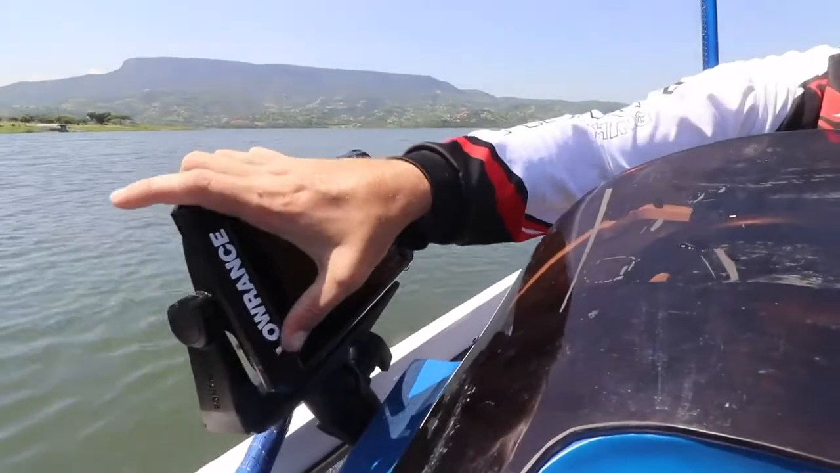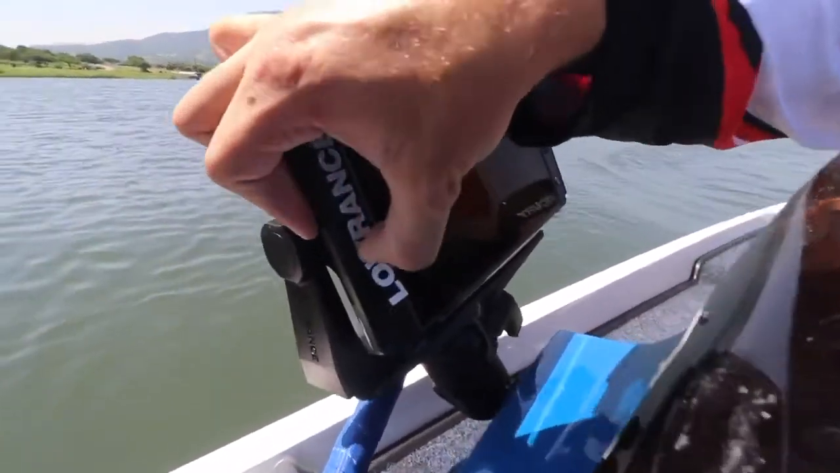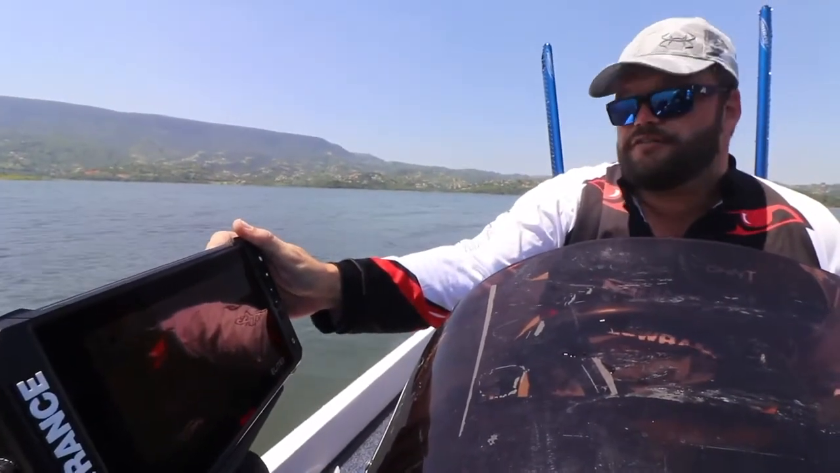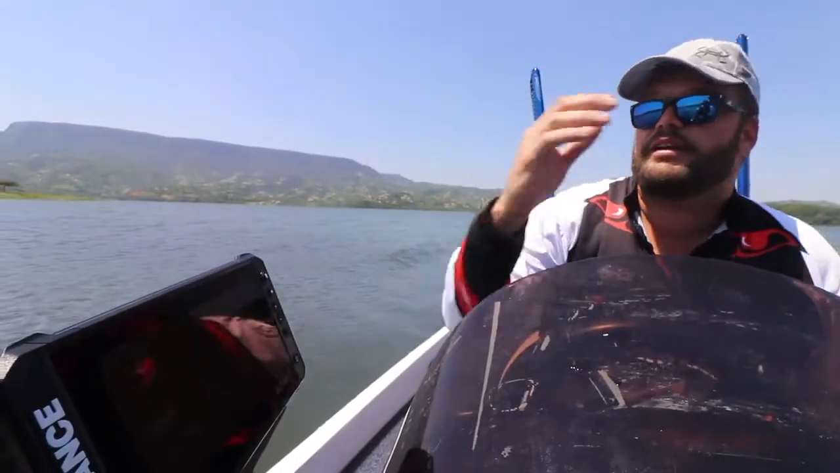So guys, okay, as you can see on the side, just like the Elite TI2, it has one card slot underneath the bottom of the screen. So you guys can load your Fish Tech charts, you can load your Navionics charts, you can load your C-MAP charts, all through that one card reader.